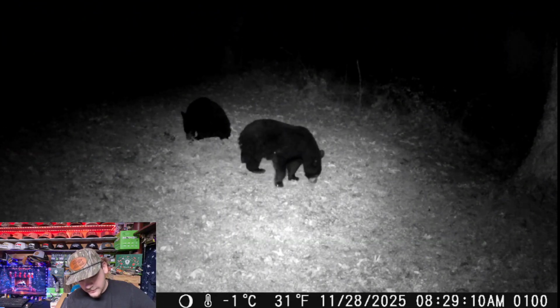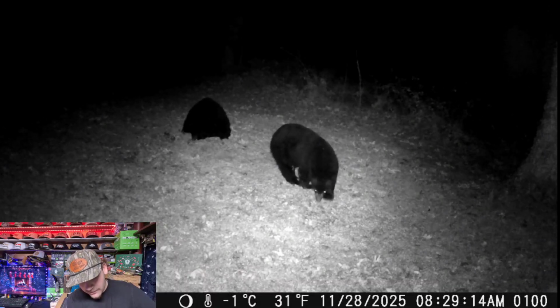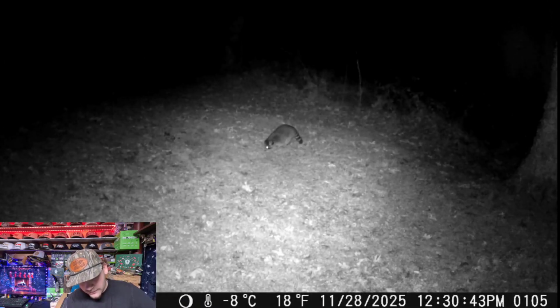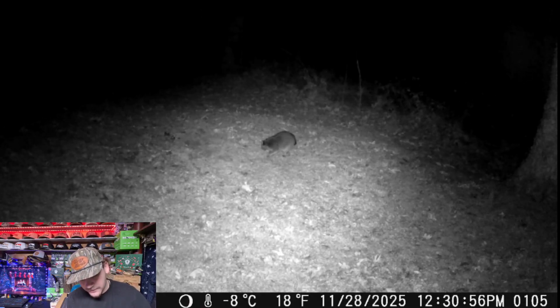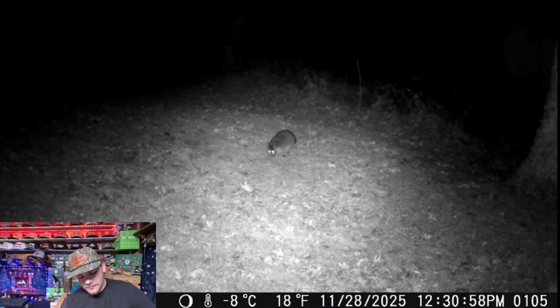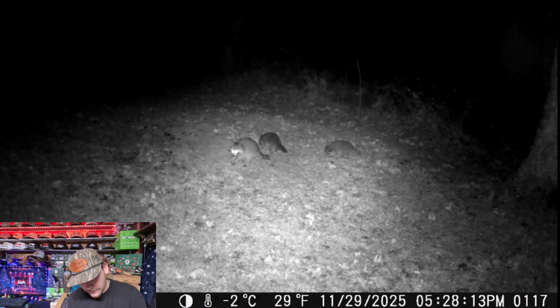Alright, here's another one. Looks like the baby's left, and there's just the mom and this baby left. Go to the next one. Alright, so 4 hours later. Now there's a raccoon. As y'all can see, there's just a little bit of that turkey left. They took it all pretty much. She's probably looking for food. Here she is again. Go ahead and move on.